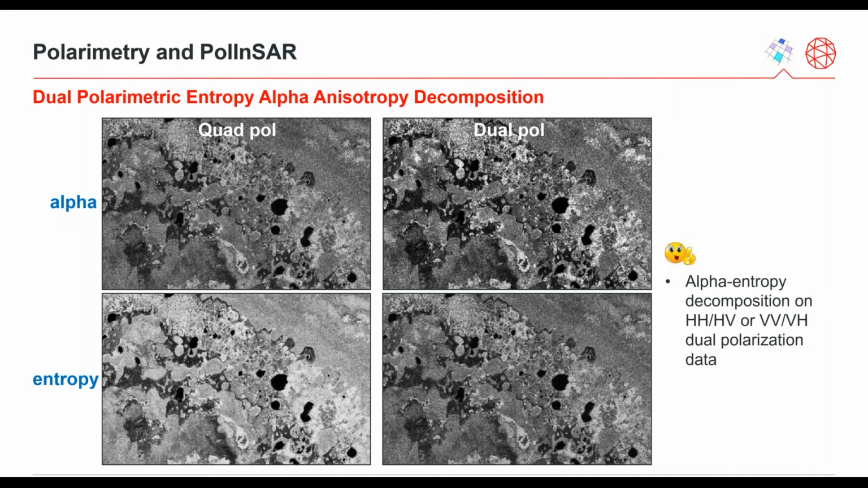To facilitate the analysis of the physical information provided by the eigendecomposition of the coherency matrix, two secondary parameters are defined as a function of the eigenvalues and eigenvectors, which are entropy and alpha. And the technique allows good enough performance with respect to the quad polarization data and tools. So here we have the dual polarization results versus the quad polarization results from the tools that already exist in prior versions of SARscape.